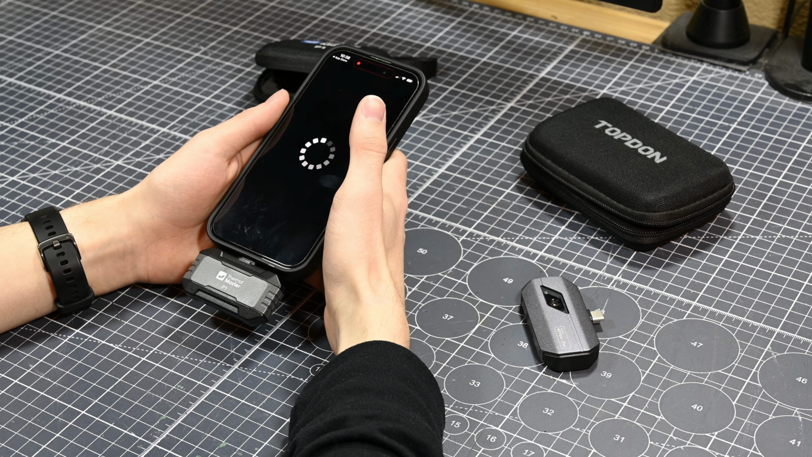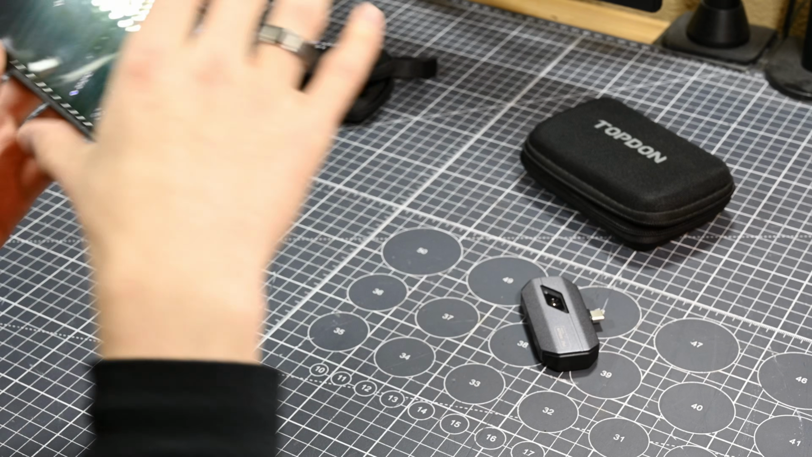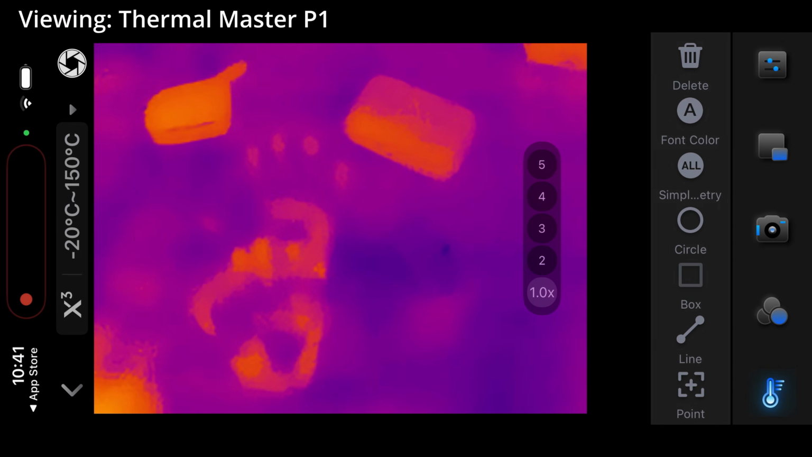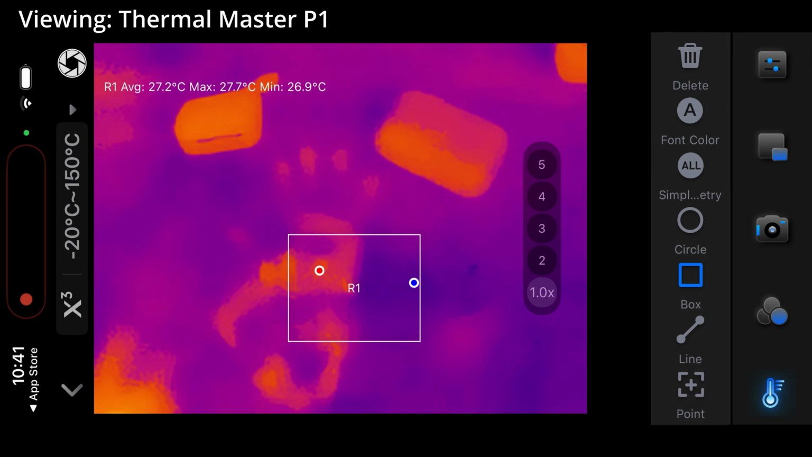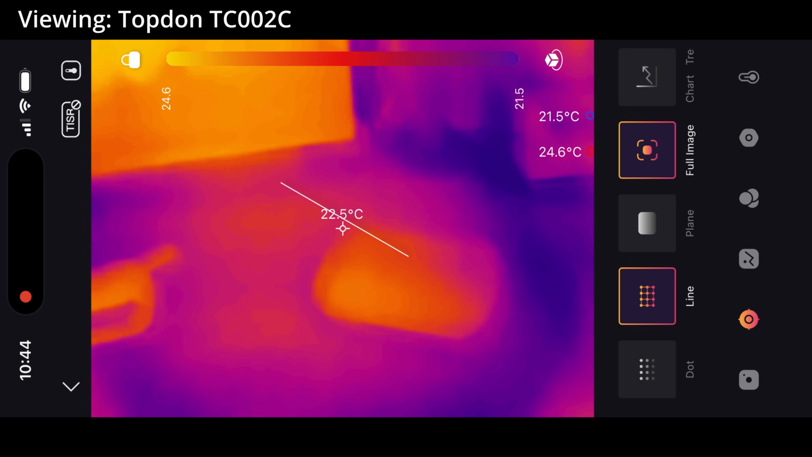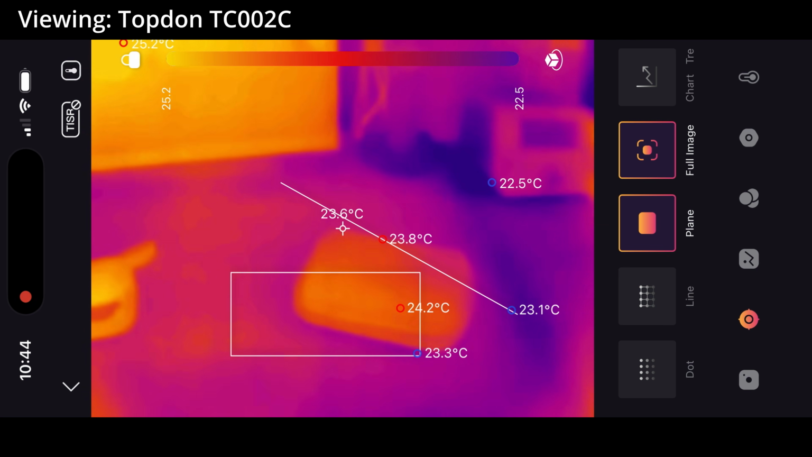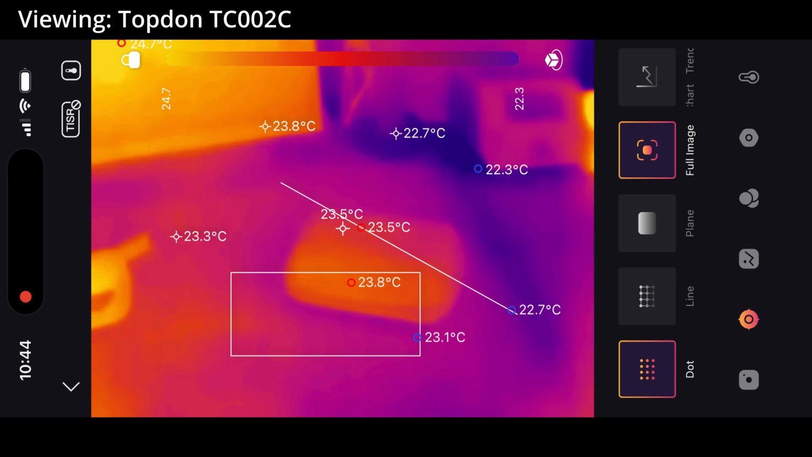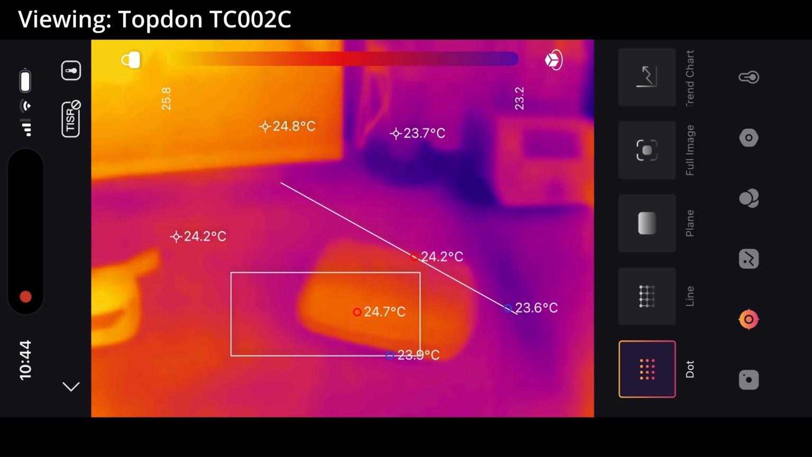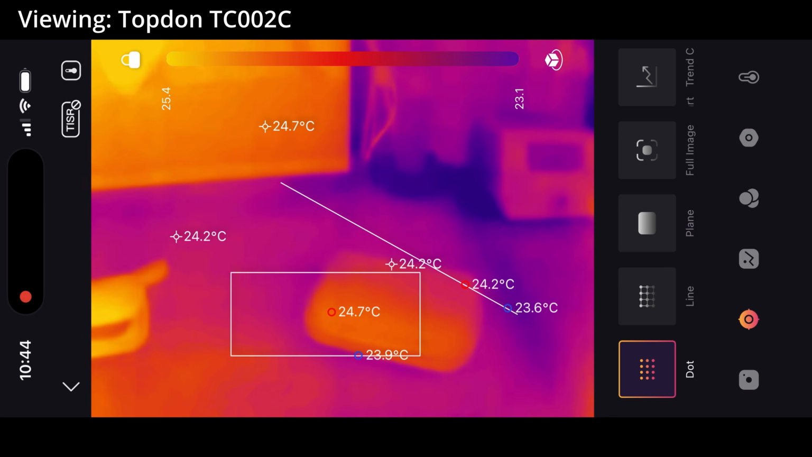After opening the app, the camera started working right away, and it seems there's a very solid selection of settings to mess around with, so that you can easily get the measurements that you need from this thermal camera. When comparing this to the Top Infrared app, I noticed no deal-breaking differences in terms of features between the two apps, and honestly think, and this is just speculation, that there's a good chance that they're both just reskins of some general-purpose source app. So with that, let's check out some initial impressions with both of these cameras.